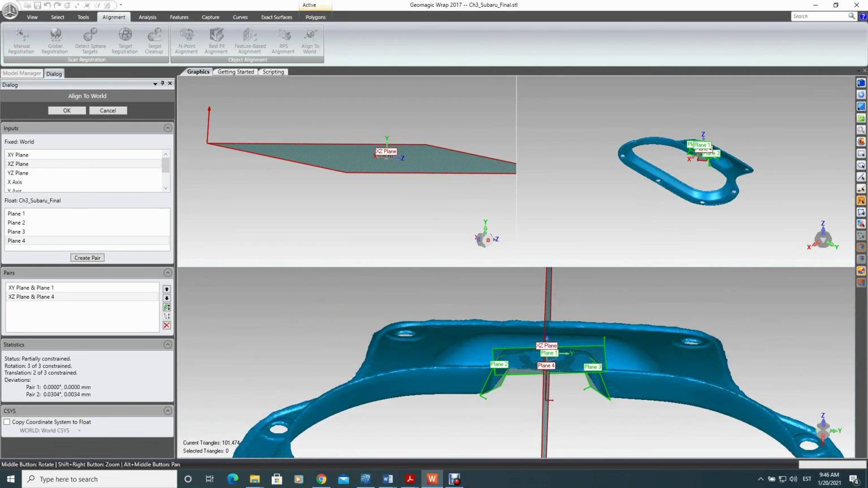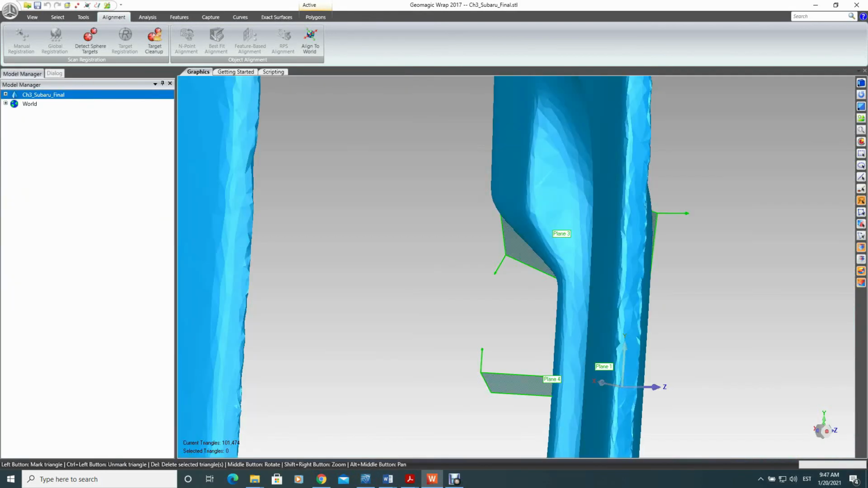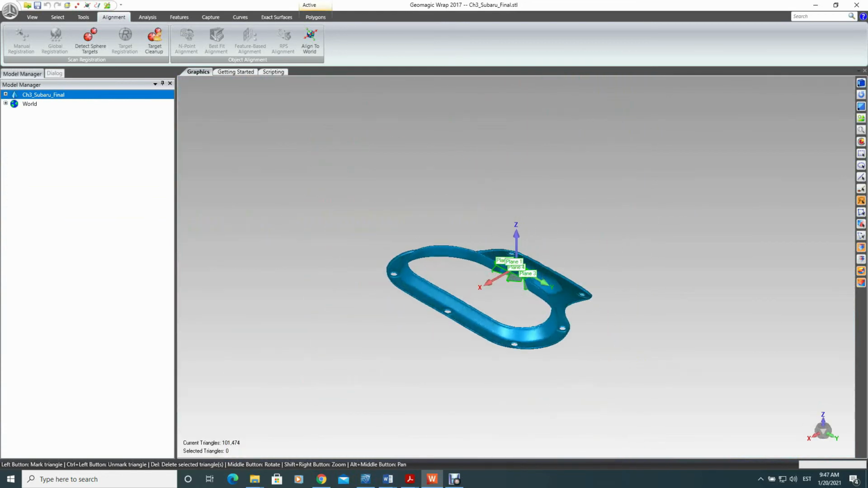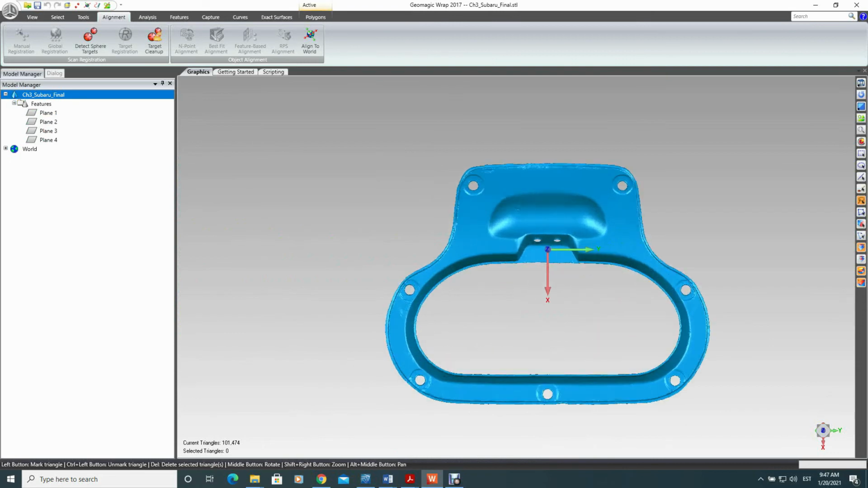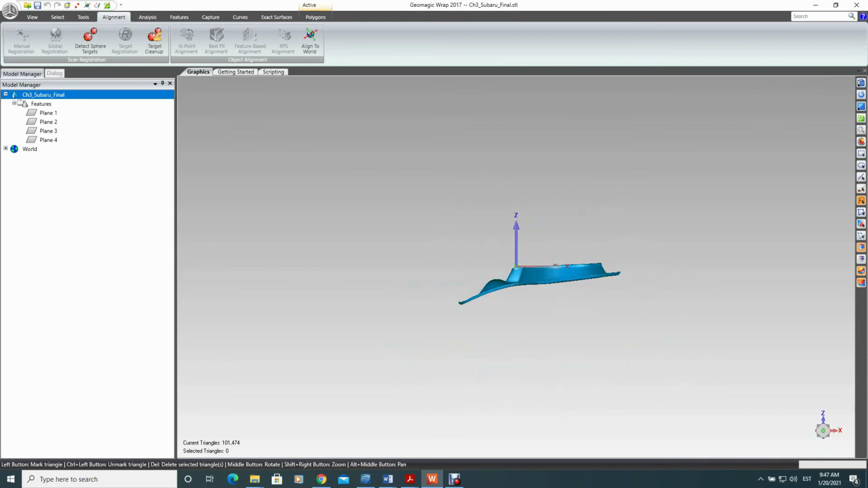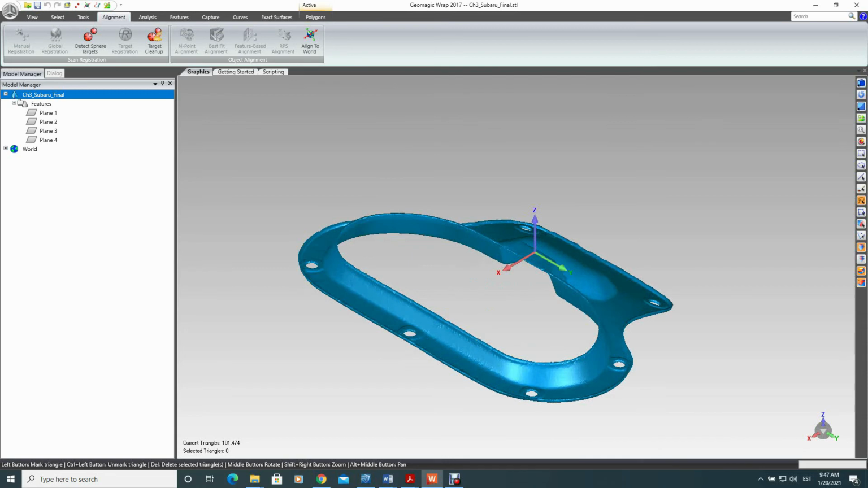Okay, it works satisfactory to our purposes right now. We will put it to isometric view. We can hide the features and we can see that this is now satisfactory. We have made a rough alignment that will ease our work while trying to separate this STL model into different pieces for the printing purposes.